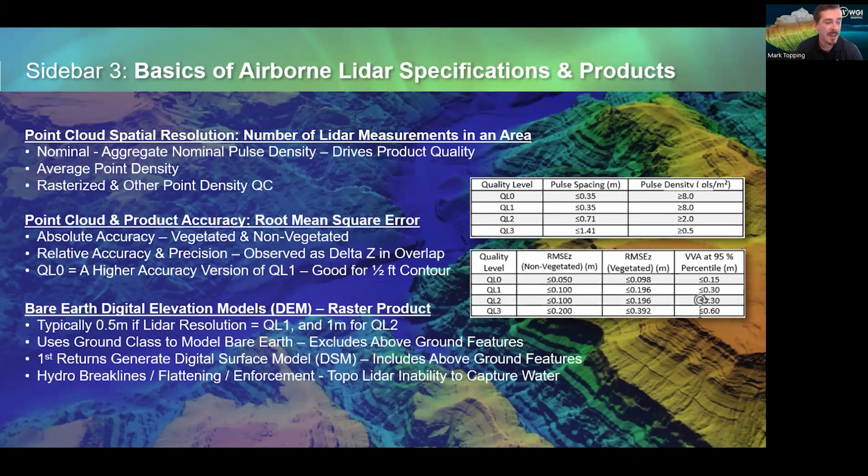And we can also look at the point distribution or rasterized or other point densities, such as Voronoi point density measuring metrics, where we look at a grid of, say, a square meter, or we look at a TIN model, which is a triangulated surface, and we look at how many of those cells meet the base point density requirement.